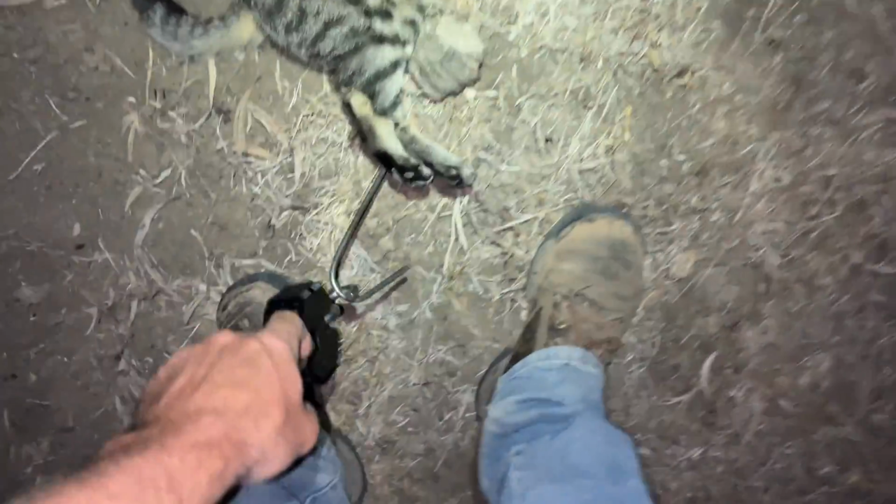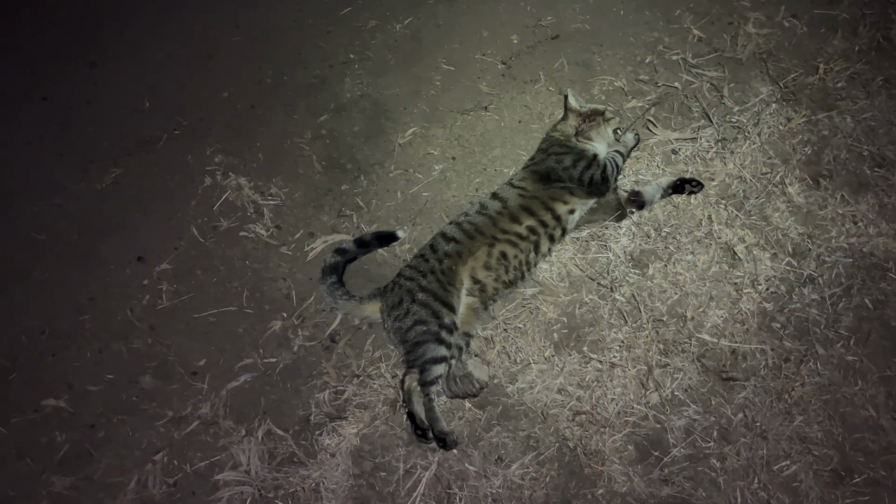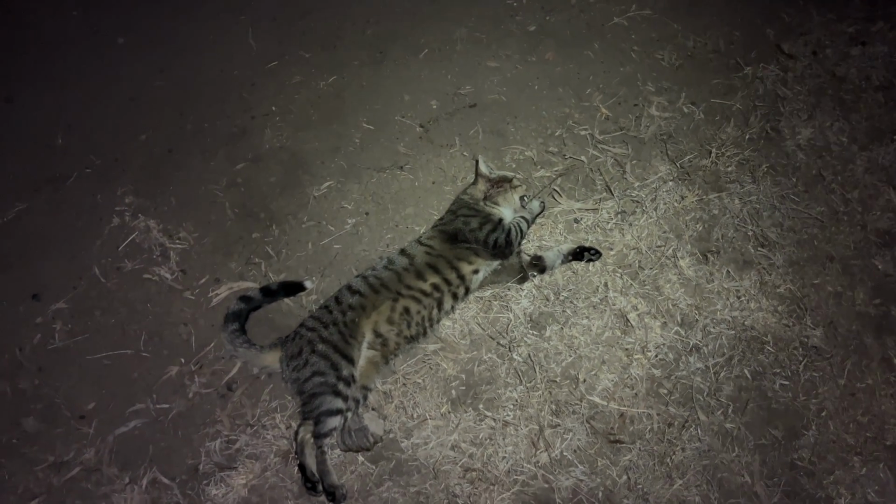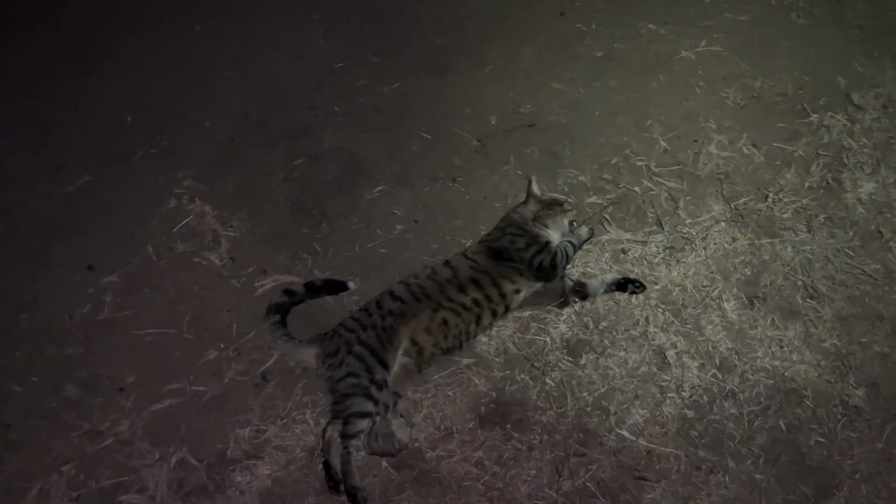I'll hang him up on the back of the ute for now, and I'll cut him open later and see what he's been eating. I don't want to get my hands stinking yet, so you can wait to the end of the night. Anyway, we'll keep going and see what else we can find.